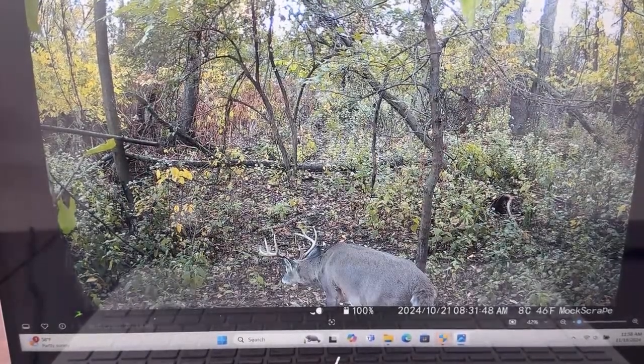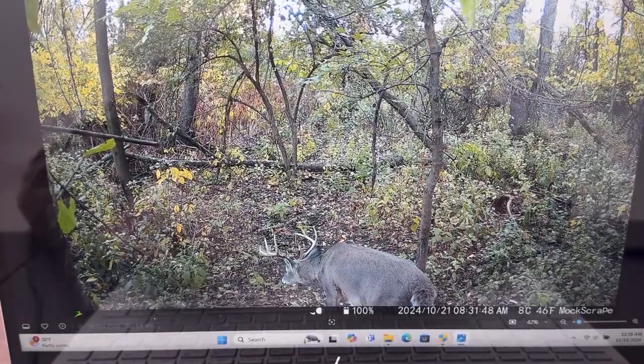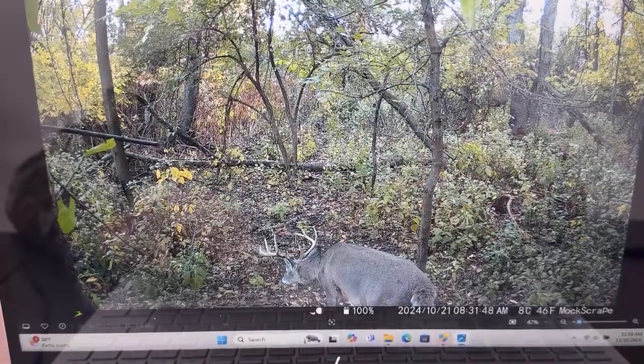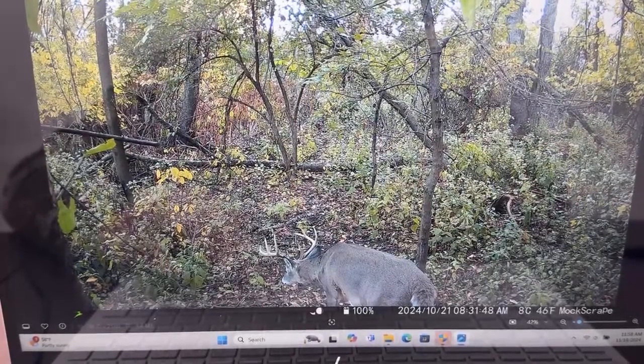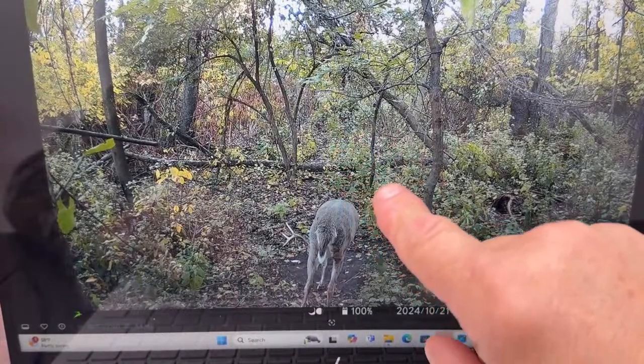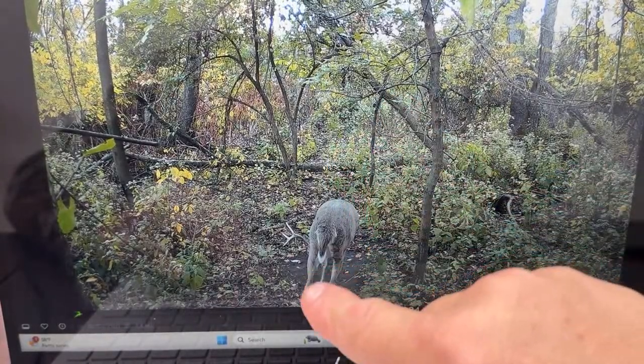You'll probably see me back here moving a little bit, but that's just the shadow of our camera here. So there is a nice 8-point there, guys. I'm just going to go through it, and I'm going to watch the chat as well. So we got, he's in the scrape right there. You can see the scrape that I have. You could also see the vine that I put up, and then there's the scrape right there.